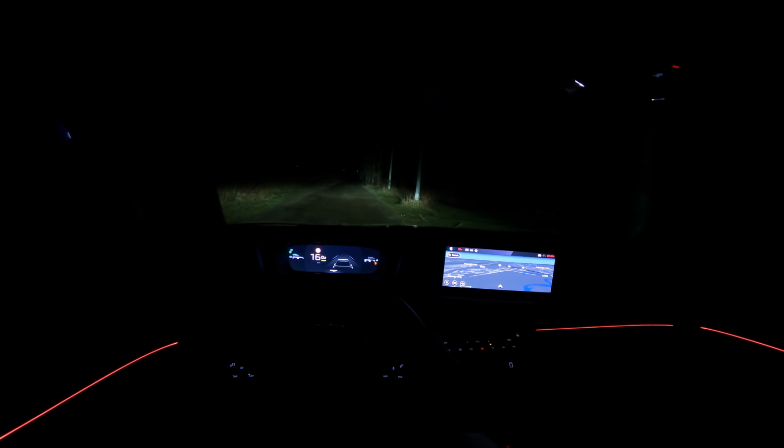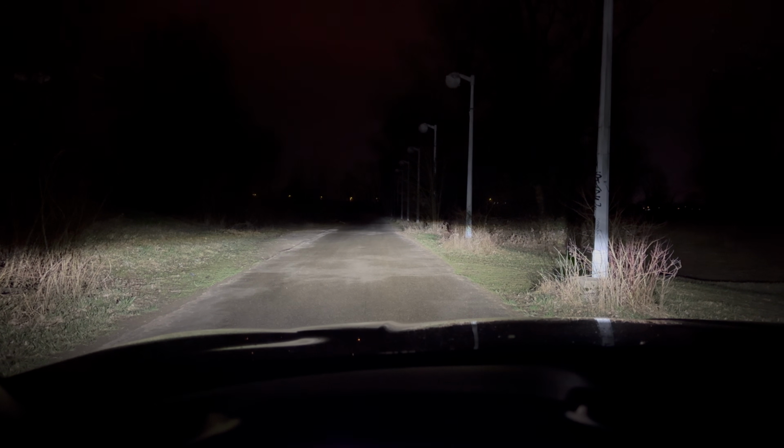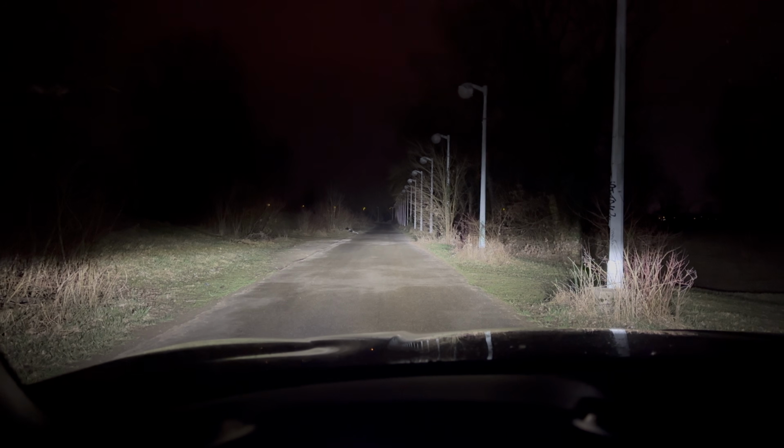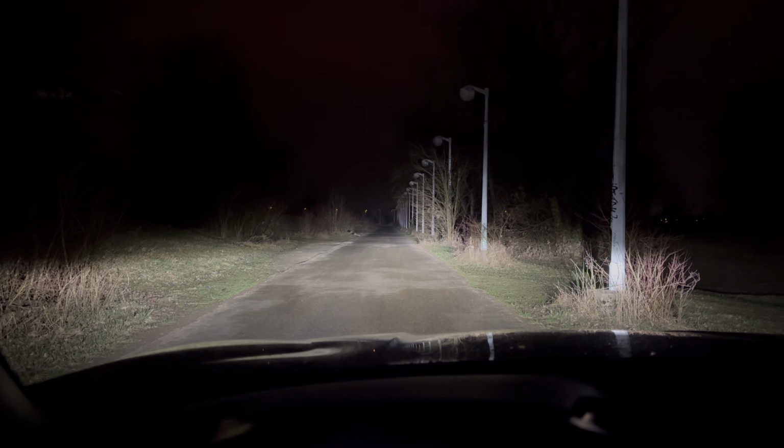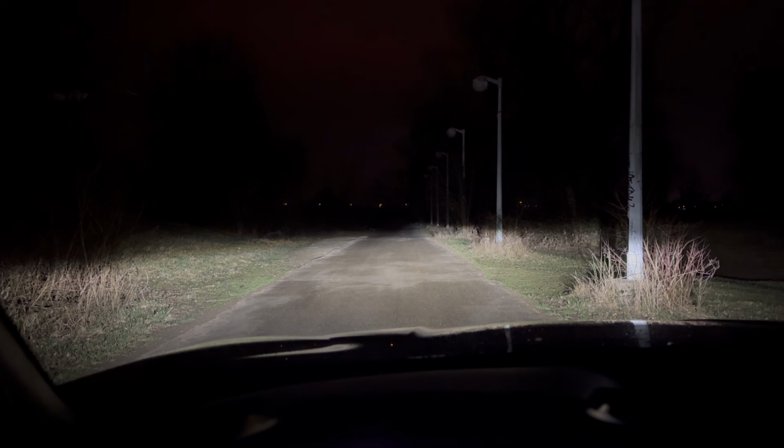I'm gonna take my iPhone out so you can see the performance. The iPhone 15 Pro has a bigger sensor, so it takes in more light, so you can see a more accurate picture. So that is the iPhone, and this is the long beam. Now, I don't notice any change compared to the pre-facelift. I think it's very similar.